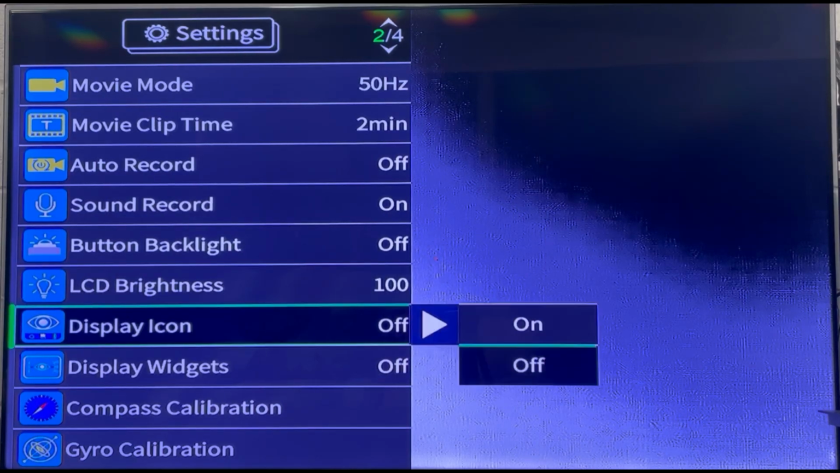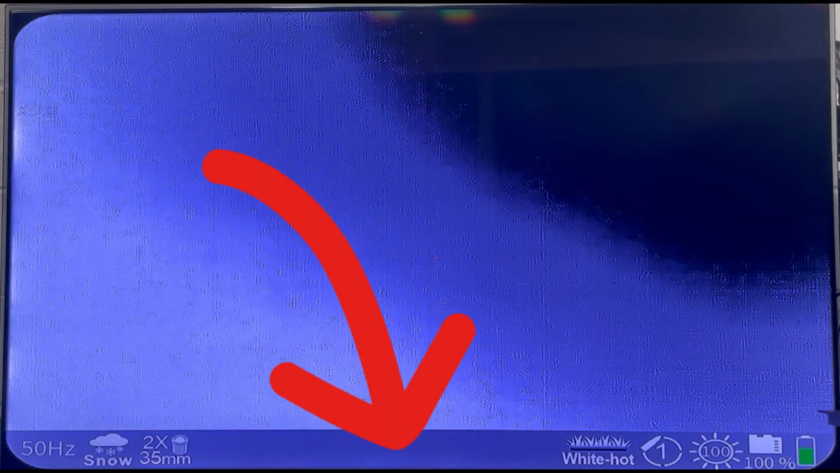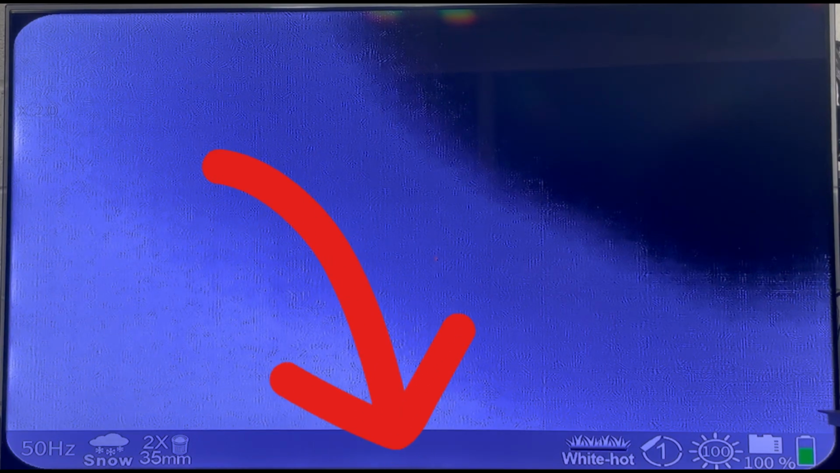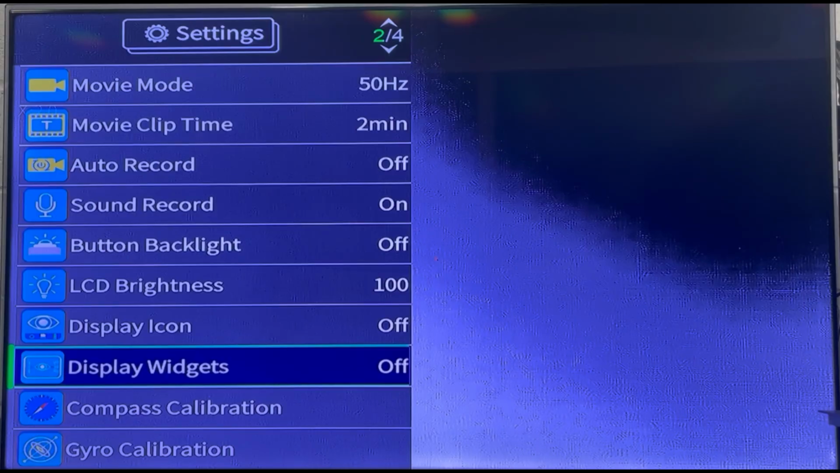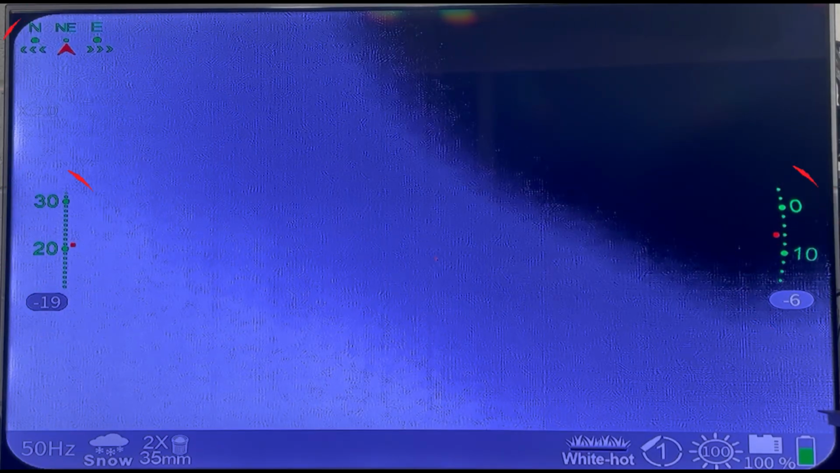Display icon. With this setting off, the status bar at the bottom of the home screen will be hidden after 7 seconds of no operation. If you press any key, the status bar comes back on. When the setting is set to on, the status bar will be displayed all the time. Display widgets. This setting turns on and off the gyroscope and compass on the display.